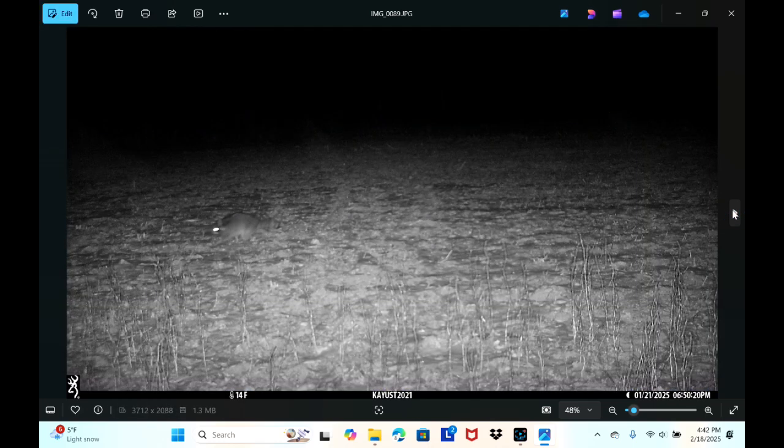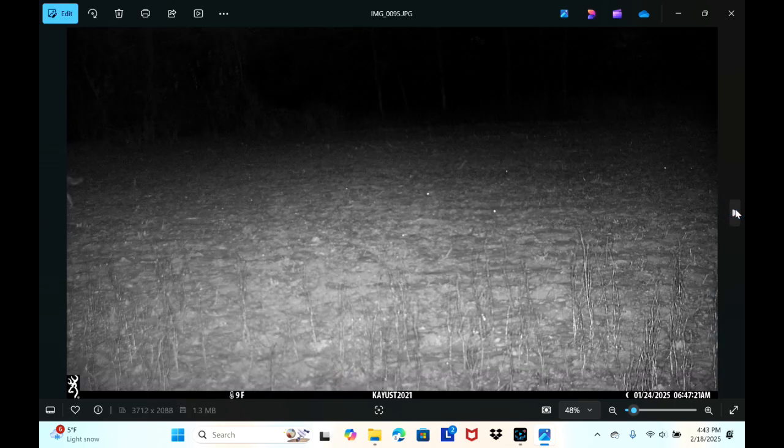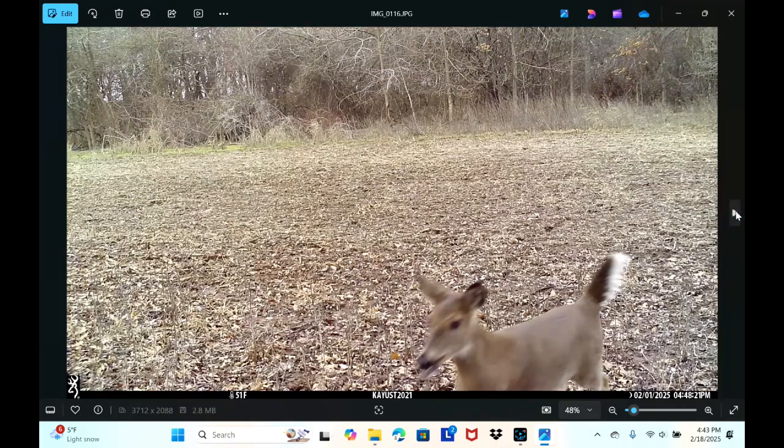A couple does. There's a raccoon. You can see a striped tail. Yep, raccoon for sure. Couple raccoons in there. Got eyeballs and eyeballs there and there. Looks like maybe the back end of a deer right there. Does. Foggy morning. What day was that? 39 degrees. February the 1st, 2025. You can see all that snow melted by this time.